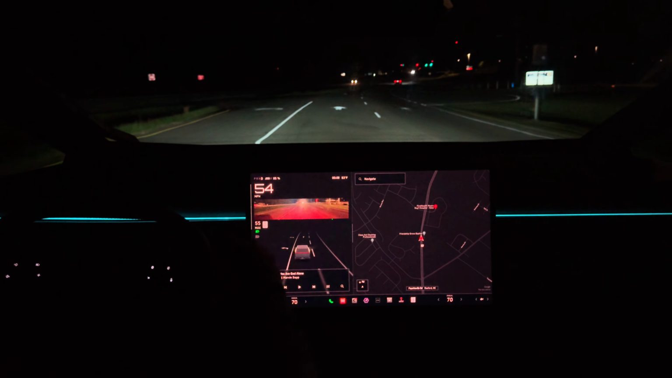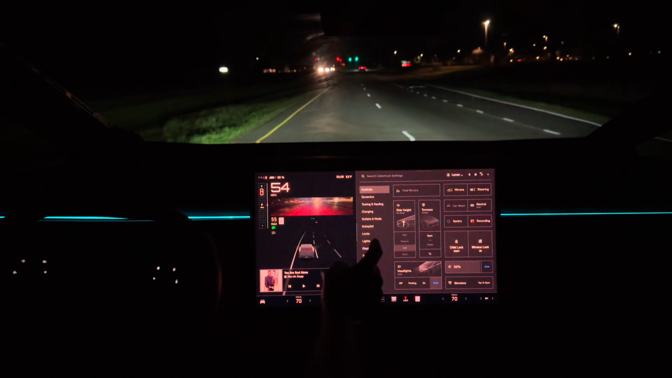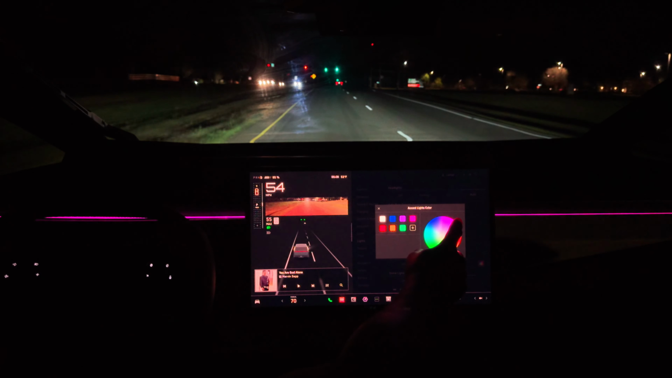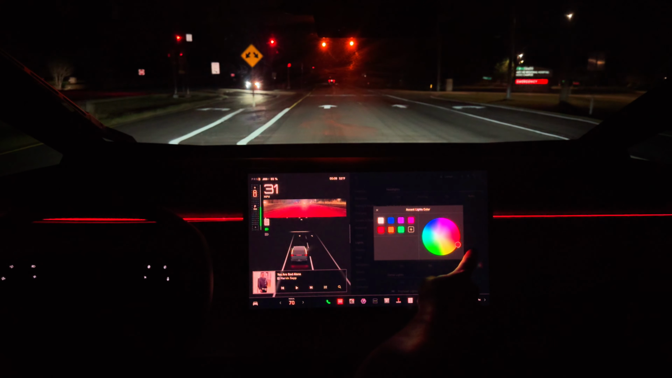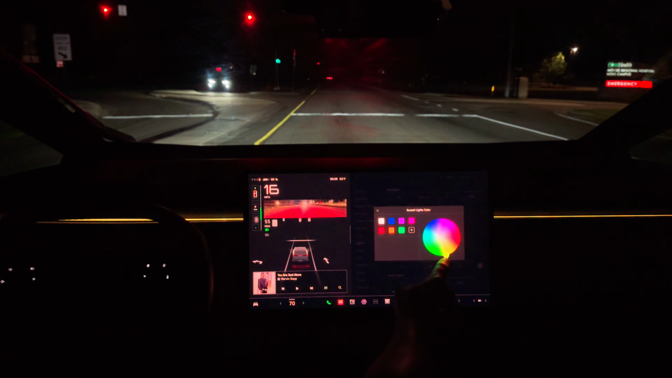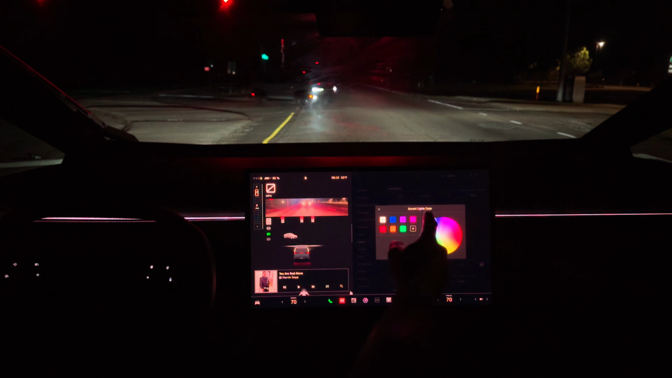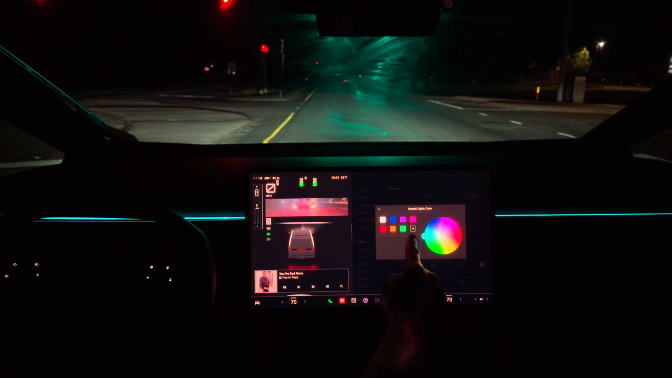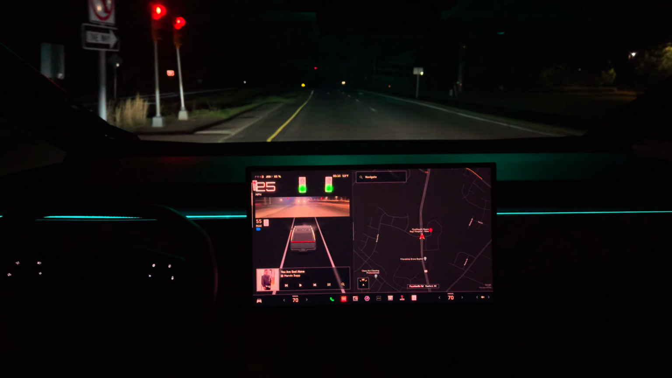See, got the nice ambient lighting. Go here, we could go to lights. If we go here, we could actually scroll and we could change the colors. That's going to stop right here. Stop for this light. But yeah, look at that. It's pretty cool. You can choose different colors, whatever goes to your taste. So let's put it back right here. There. That works. Swipe that out.